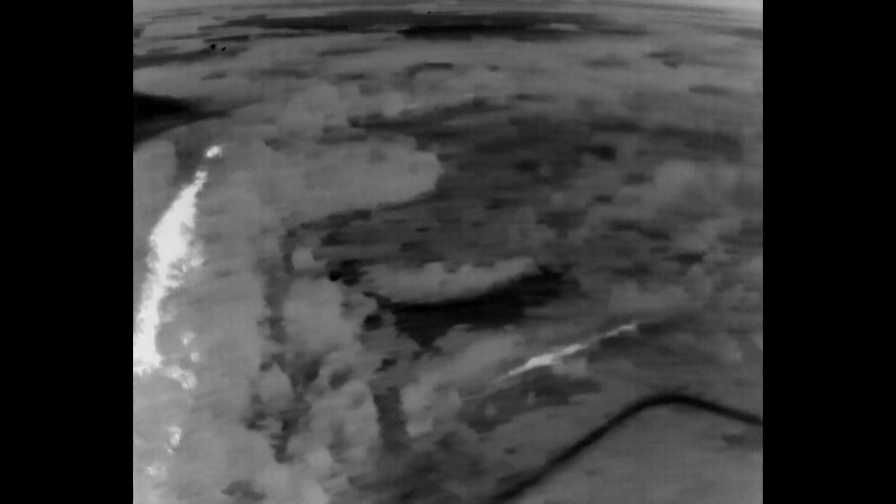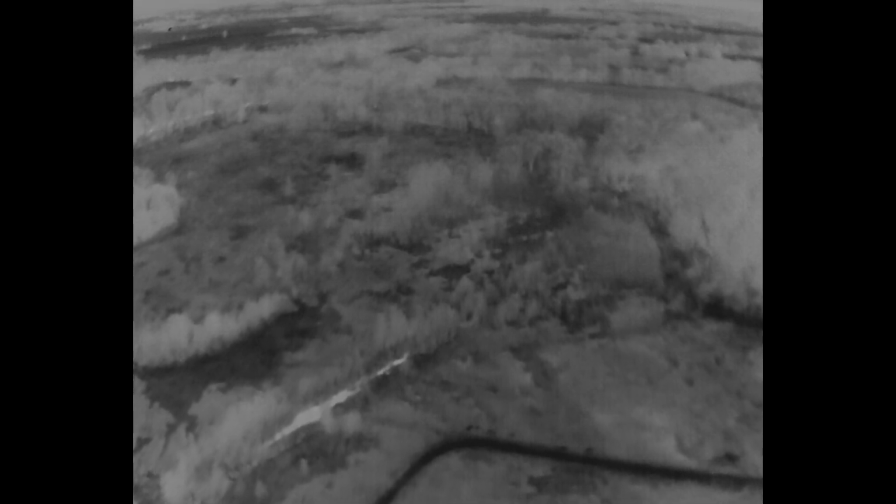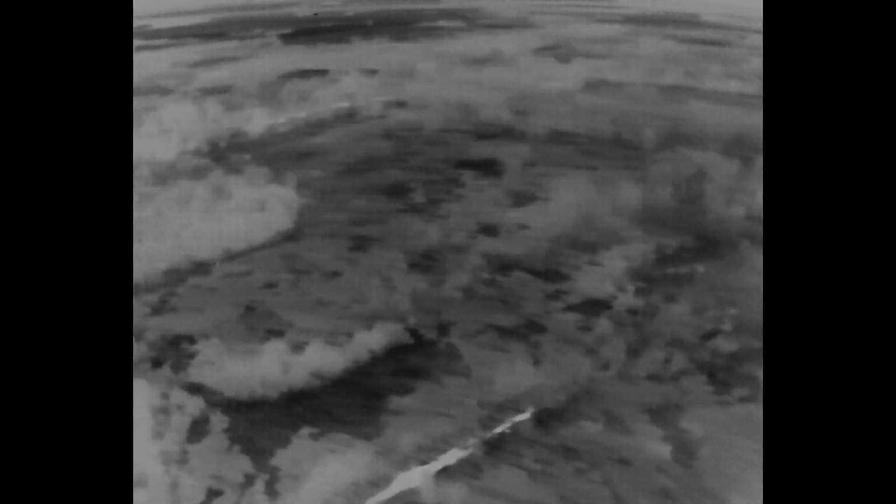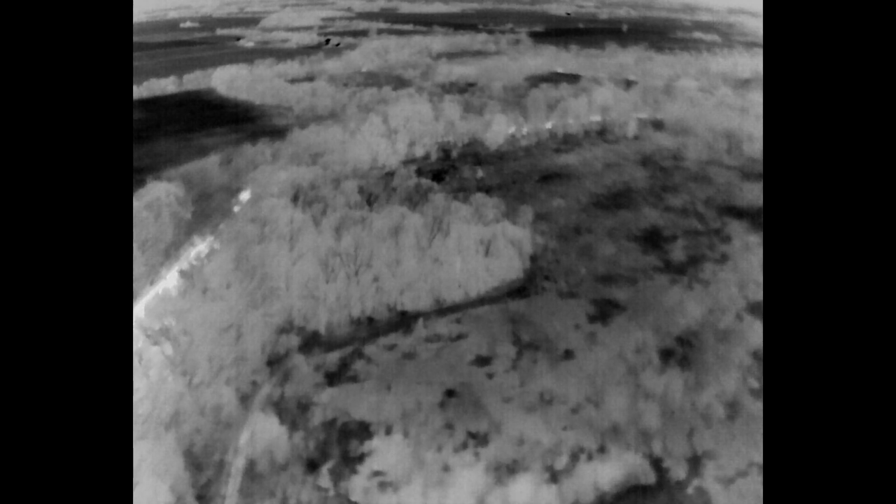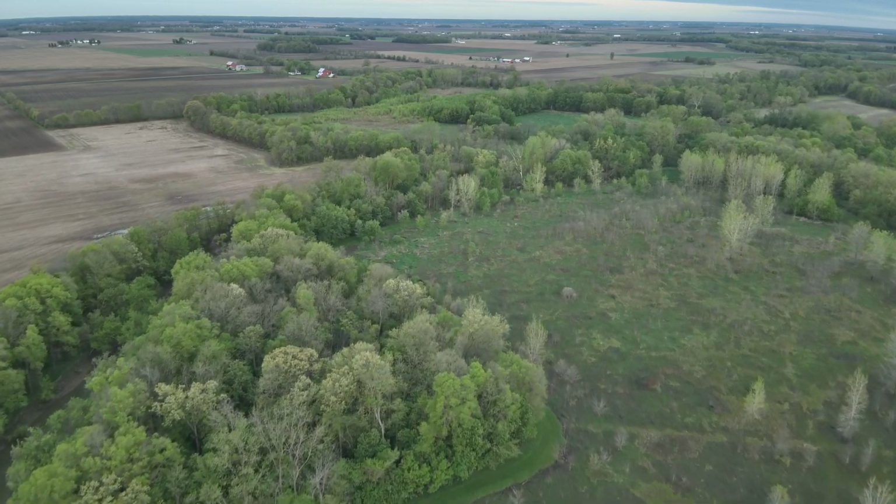But that's cool. So continue to fly, continue to look for deer. IR mode. Where are the deer? I was a little bit wondering where they were. A couple of days prior, they were in individual family groups, and I thought that might have been a potential for the fawn deliveries happening. And what I found today was kind of crazy.